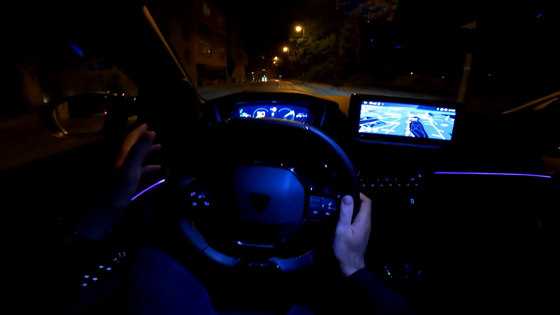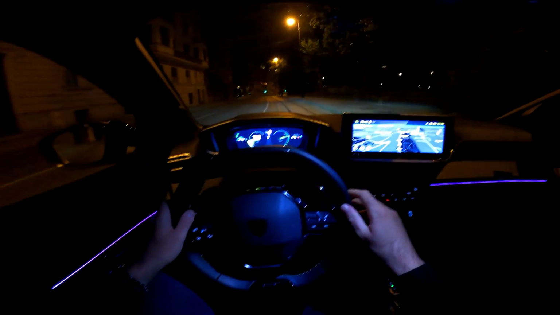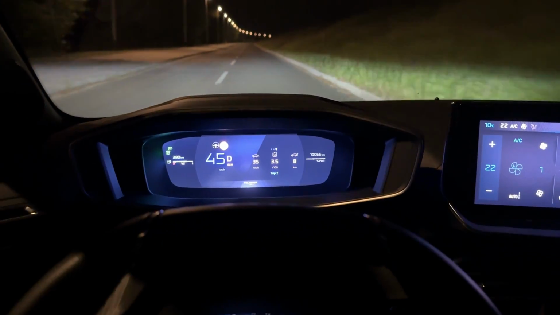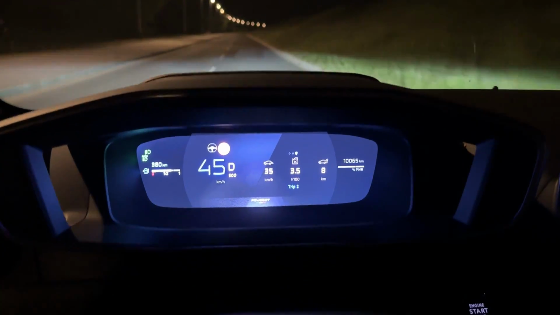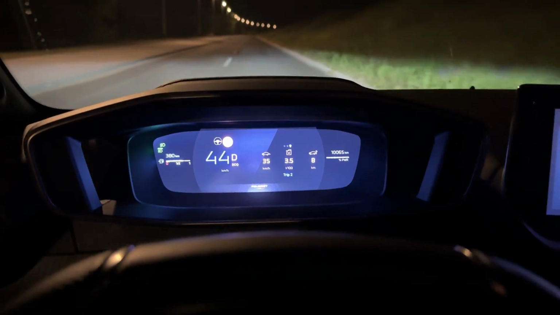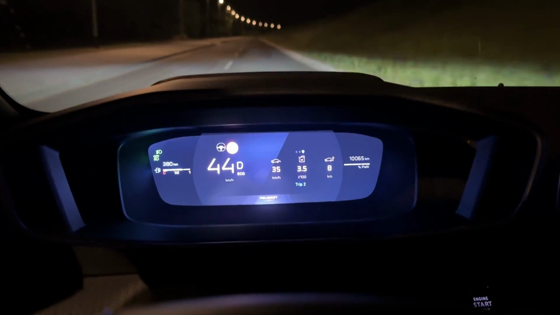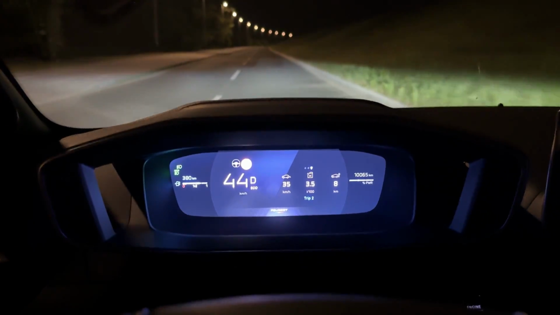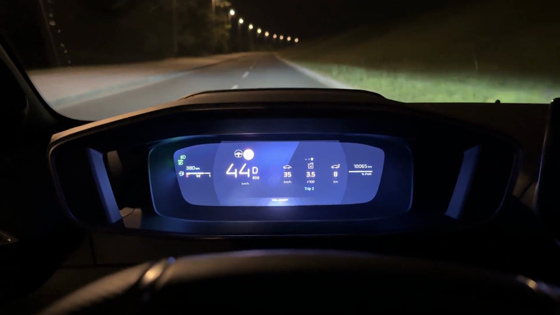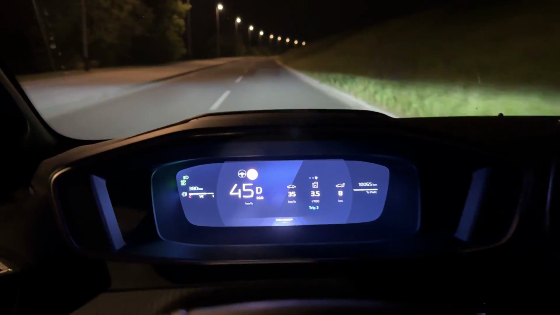And then I also managed to go below that as well, not during the rush hour. And let me insert this into the night point of view drive as well, because now I was driving from the center of the city towards this section here, and as you can see, 3.5 liters average consumption. And if you want to be efficient, you can be.